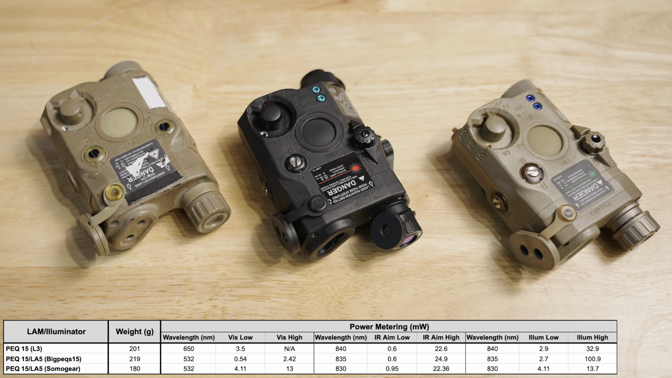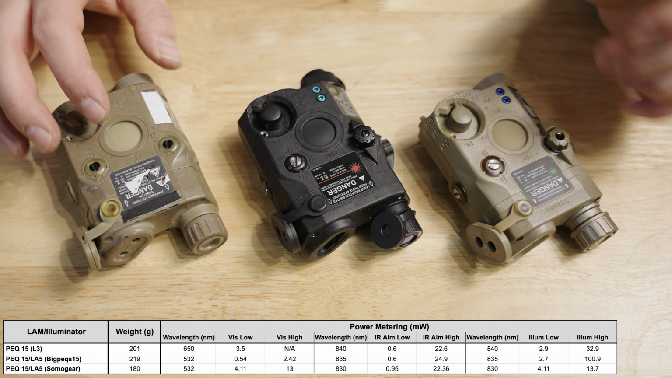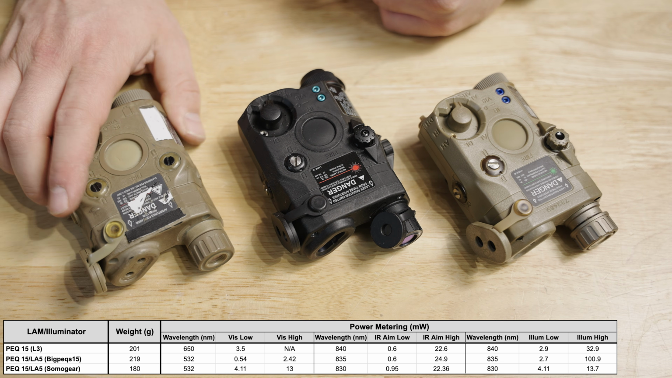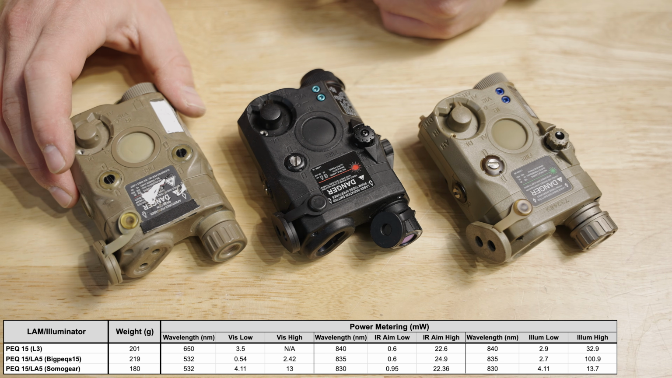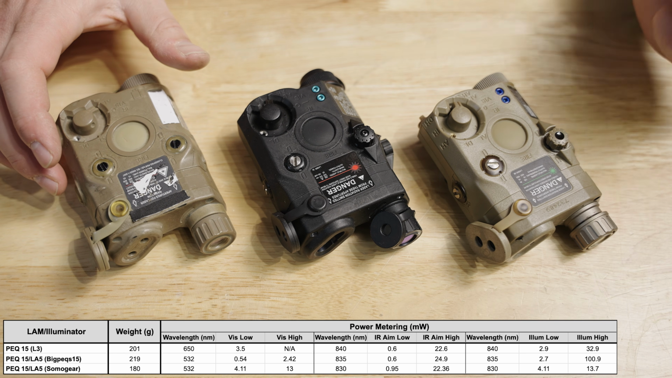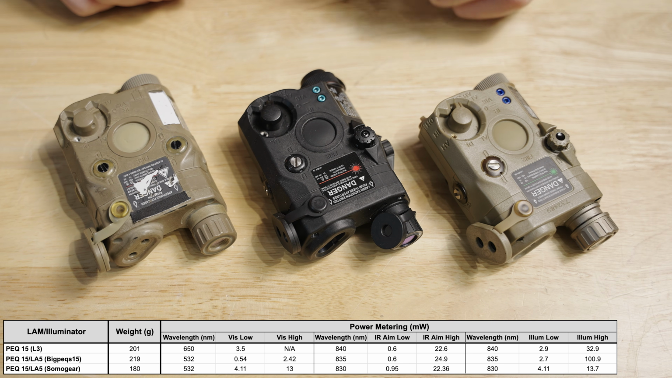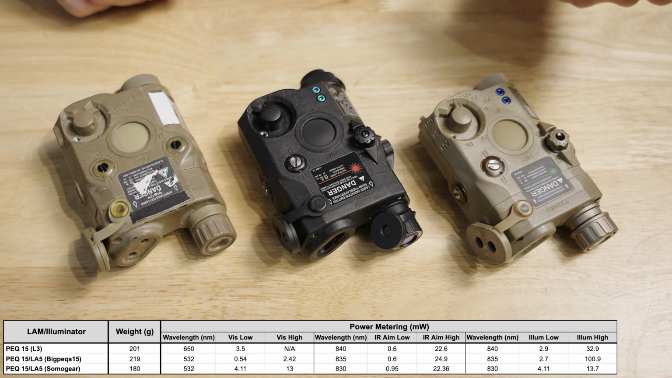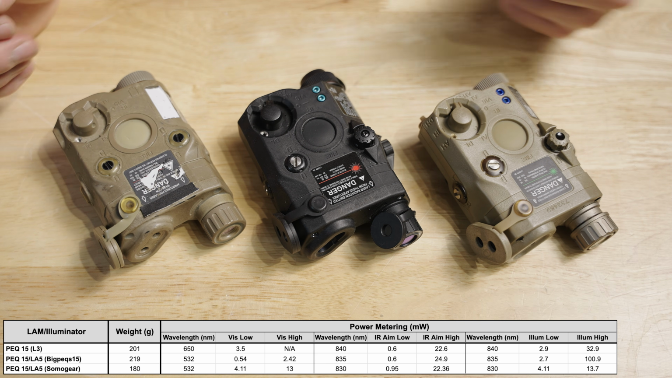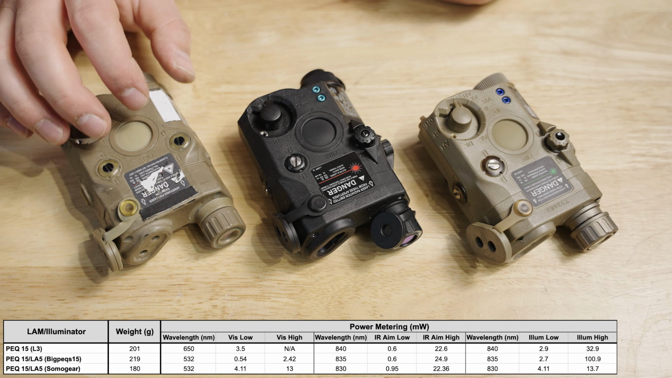So, although I don't have the budget or the time with all these units to do thousands and thousands of rounds through them to tell you for sure which one works better or is more reliable, I know that the PEQ 15 has a fairly decent track record. You're naive if you think people don't have to make adjustments over time. Me being former military and still being friends with people that are still active in the military, I know for a fact that it's pretty standard procedure that before you go out on a mission, you quickly check to make sure this is aligned with your optic, and it's not a super rare or startling occurrence if you have to make adjustments to realign it with your optic.